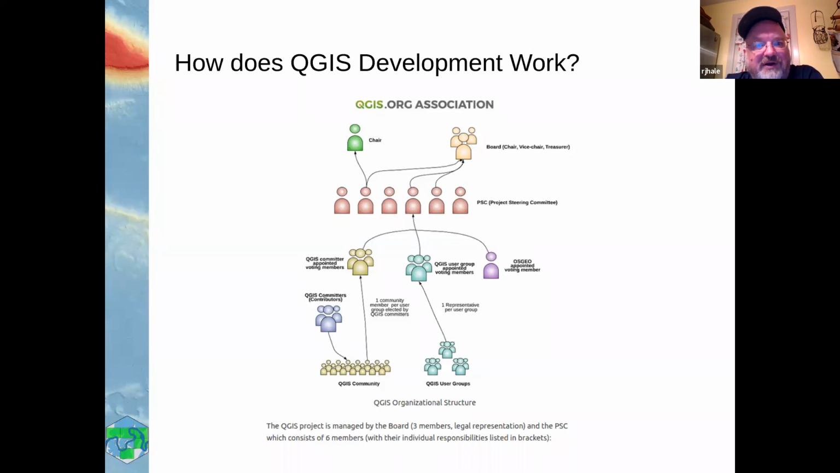They're very well organized, and it's pretty fascinating to kind of watch them work. They have a chair, they have a board, they have a project steering committee. They have voting members. You can donate money to them. They run this organization off about $250,000 US a year, somewhere in that range. 300,000 is what it takes to kind of churn through this.